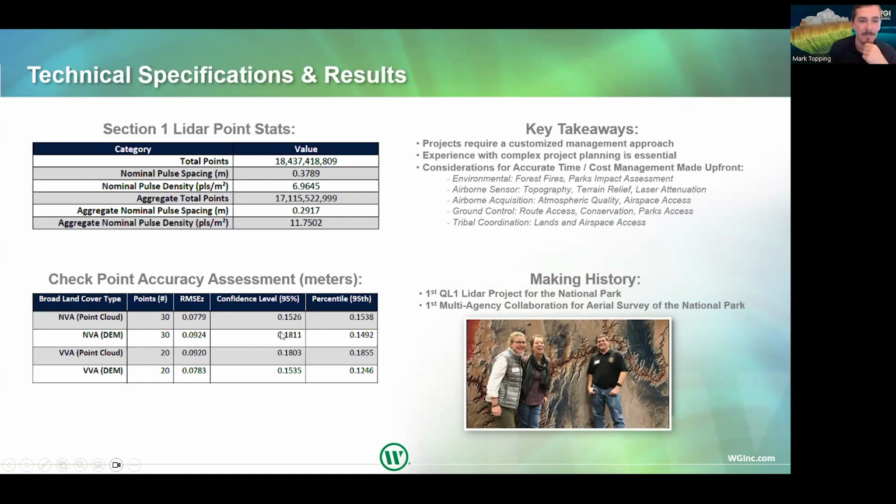So let's cover some of the key takeaways from this webinar. Projects require a customized project management approach. We have done a lot of these large area elevation mapping projects, and each one of them is different. As Americans, we're extremely lucky to live in a very diverse geographically and topographically country. So projects are very, very different.